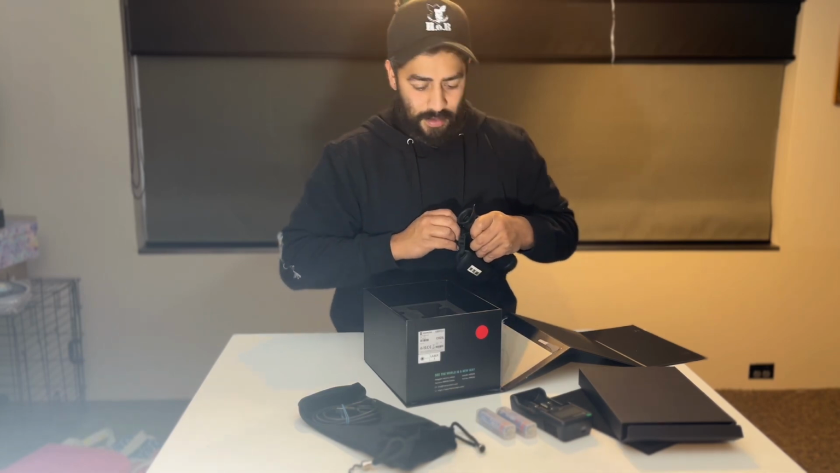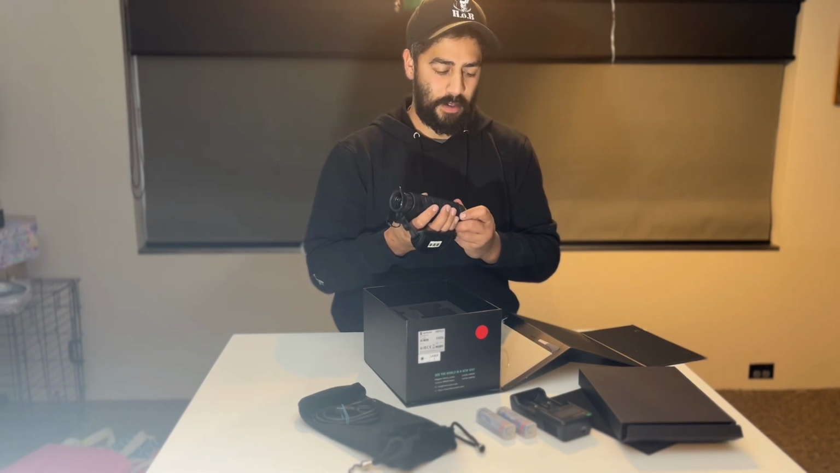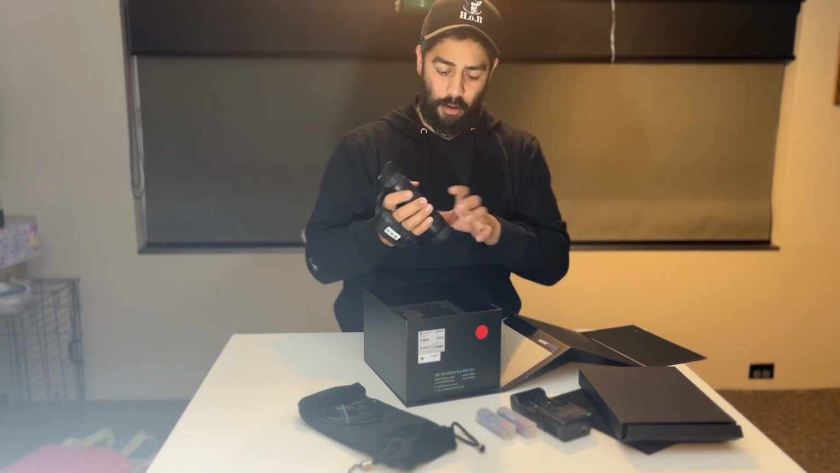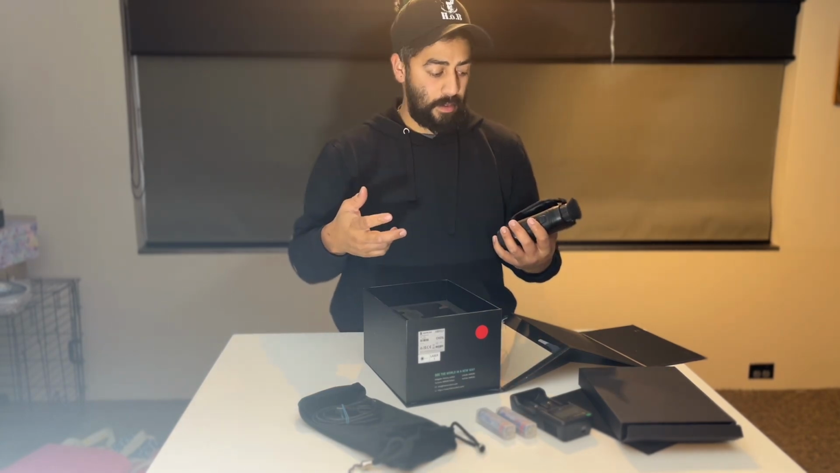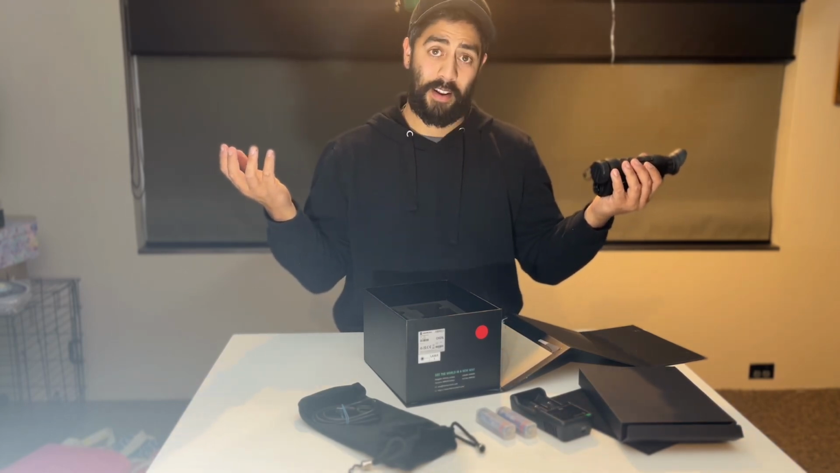No instructions with this sucker, because reading's for nerds. Maybe quite a bit jealous. Anyways, let's go try it out. I'll hook it up to the phone. We've already got the app installed. How hard could it be? No instructions. Must be that easy. Let's do it.